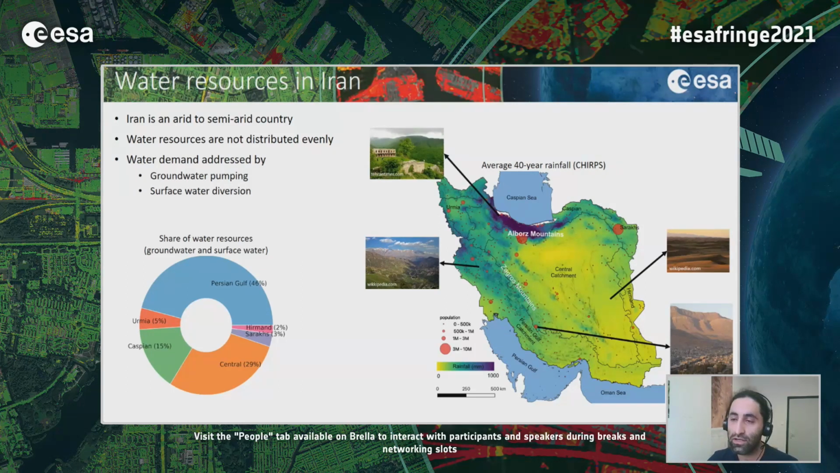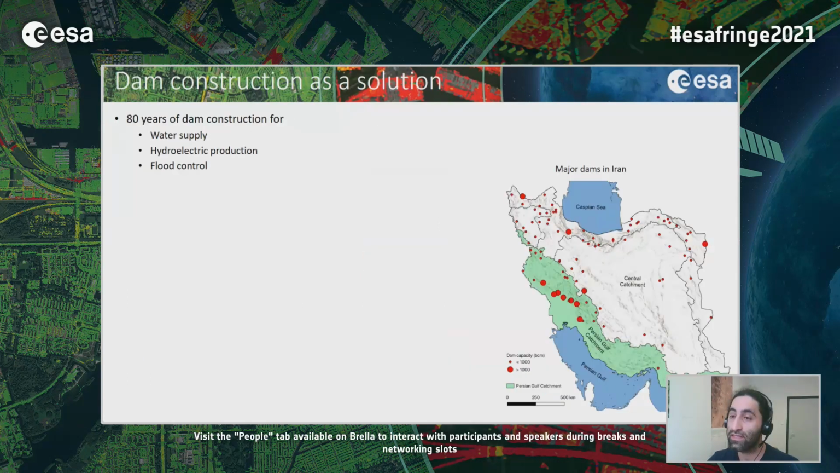There was a talk in the morning in the other session about how groundwater pumping affects many parts of Iran, but let's talk about surface water diversion. We have areas like here in the north of the country or west of the country where we have a lot of surface water. So in the past 80 years, many dams were constructed in these areas for different purposes. One purpose is to divert water to provide water supply for agriculture or domestic or industrial needs.